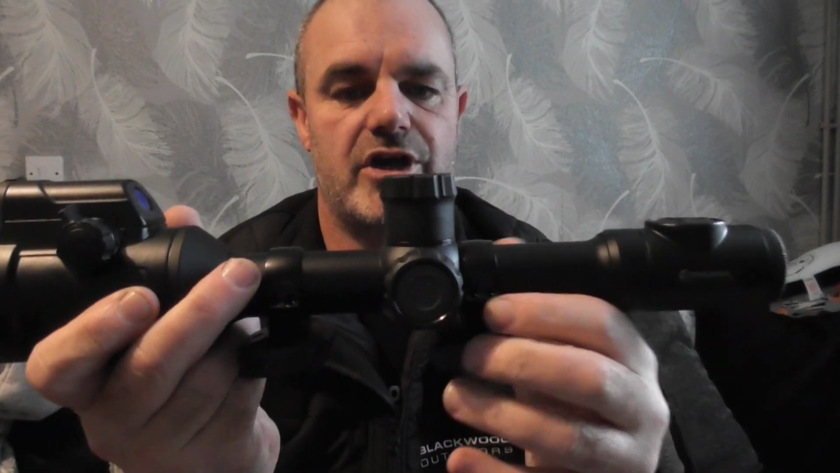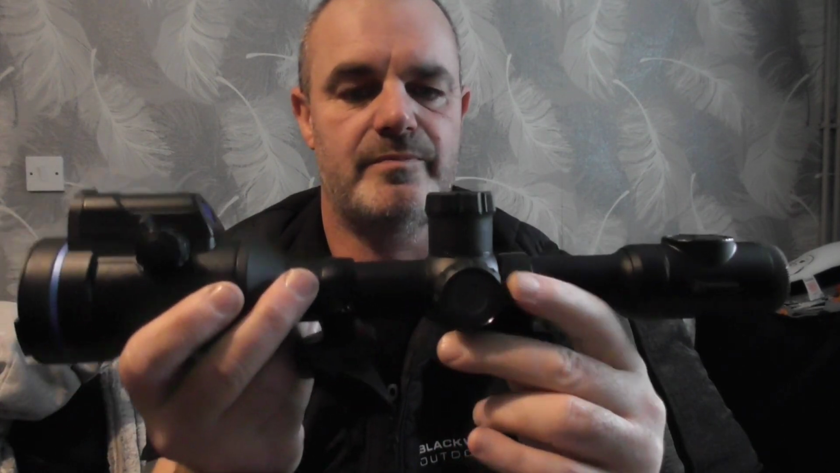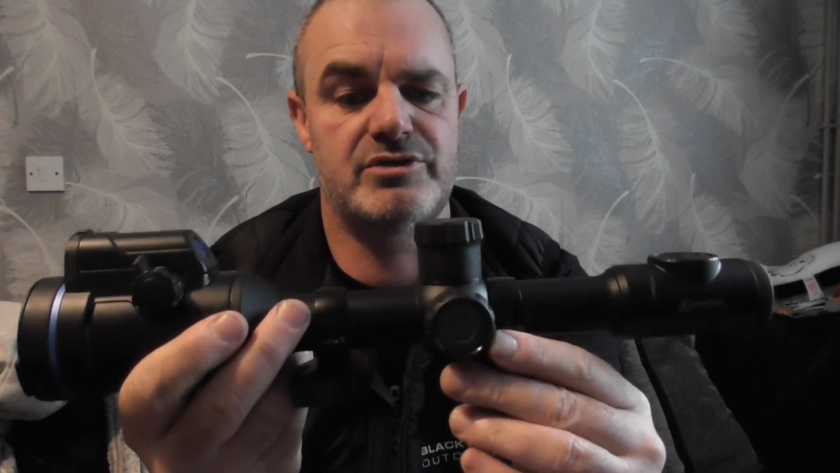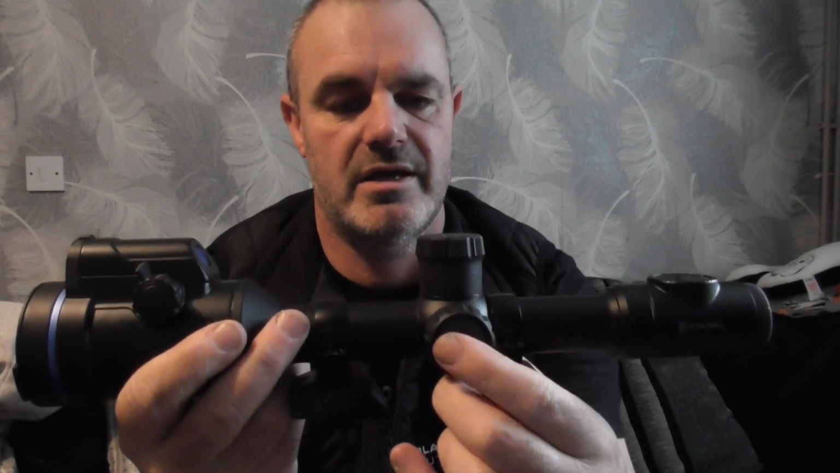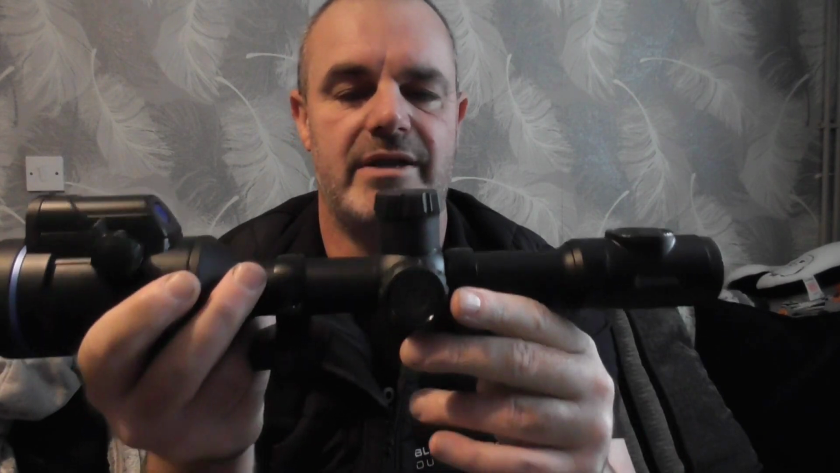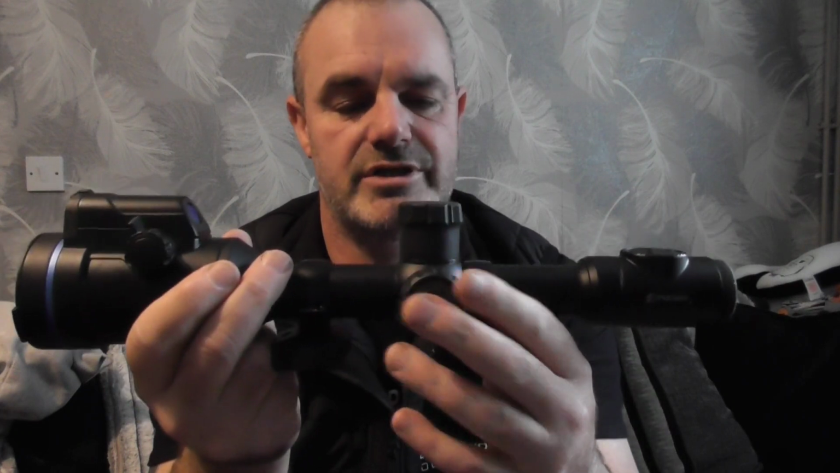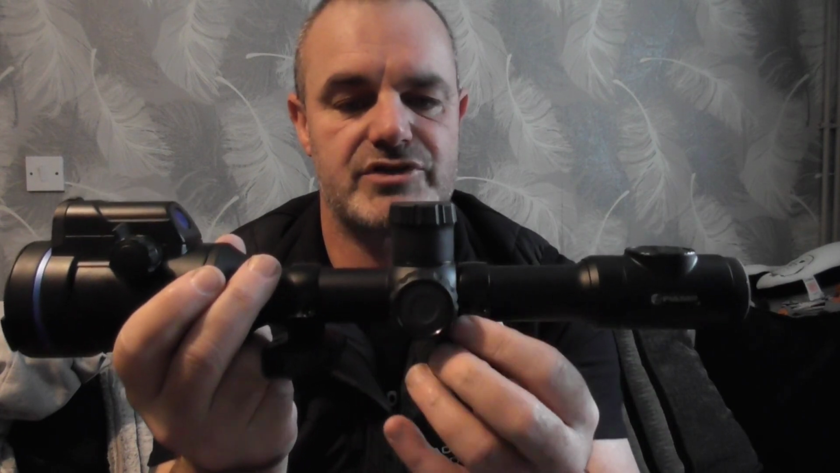And moving round to the other side of the scope, you've got the jog wheel. Now this is for zooming in and out. It goes from 4 to 32 times magnification. If you push the button quickly, it brings up like a sub menu where you've got your brightness, contrast, ultra HD, ultra clear mode and everything for the scope.